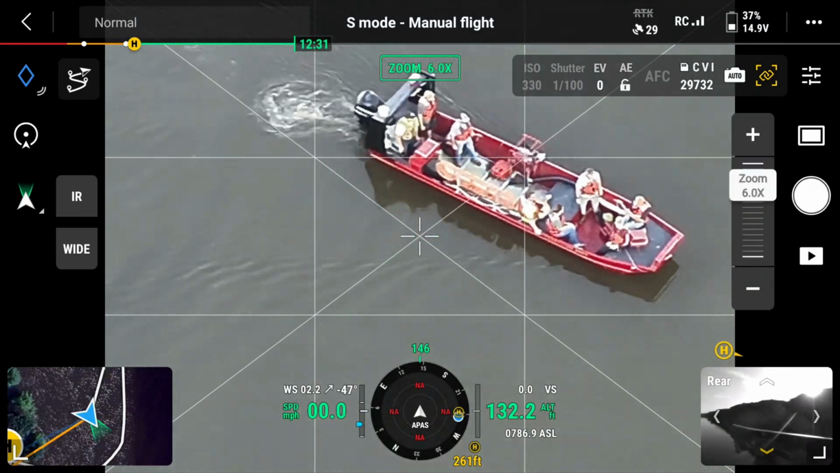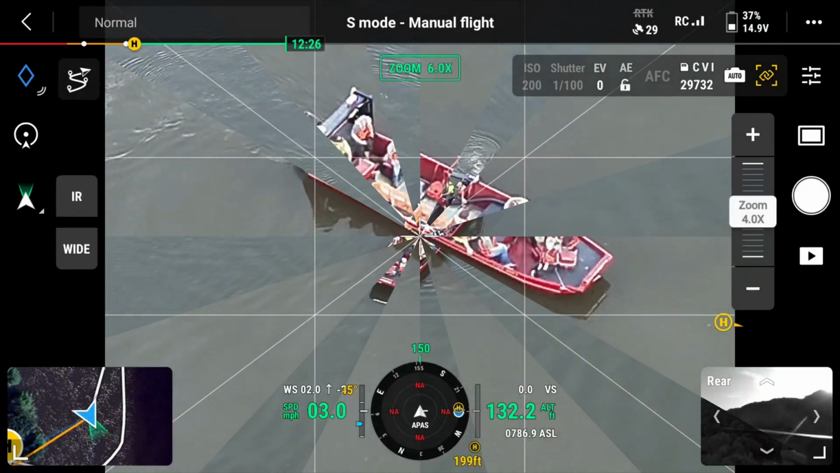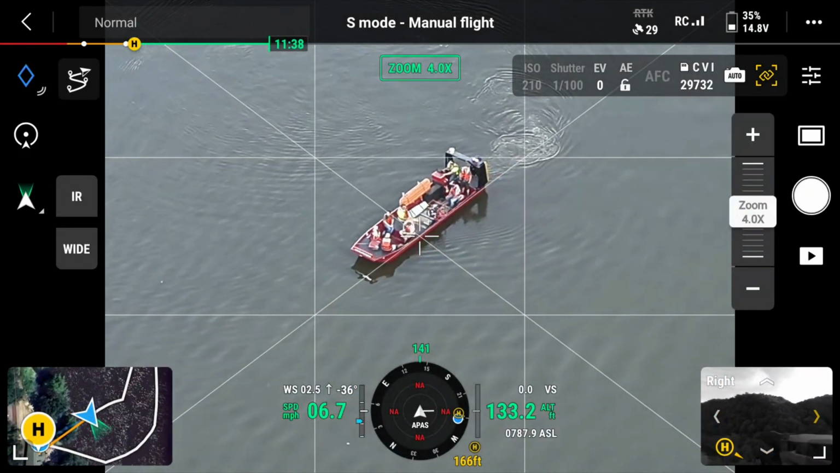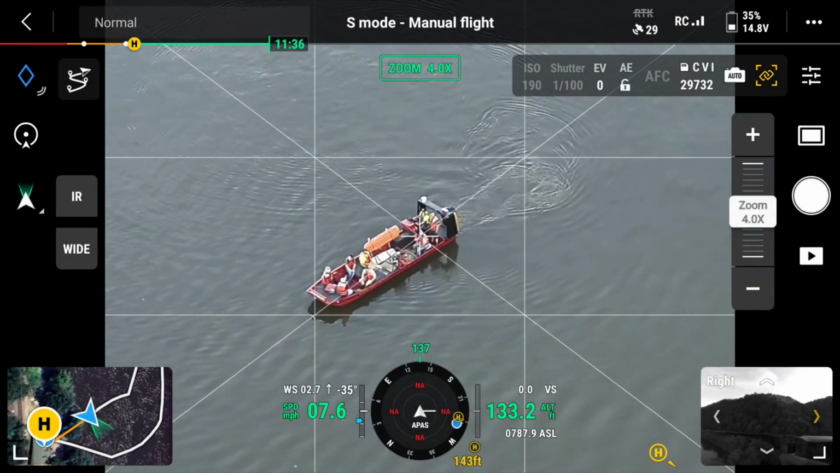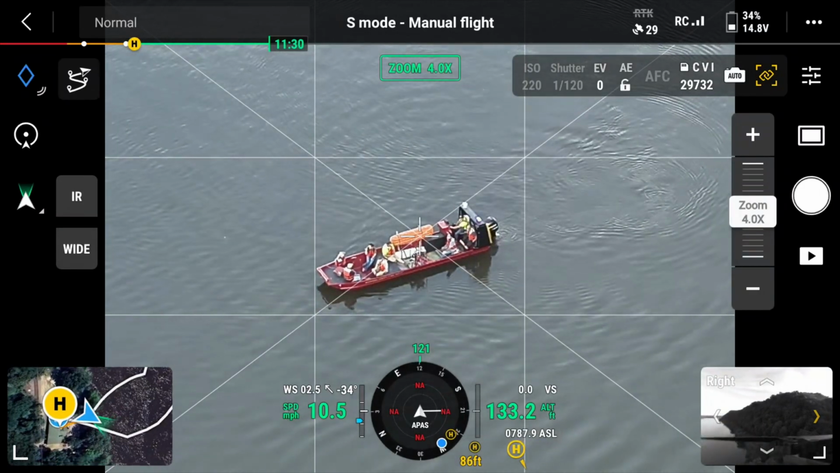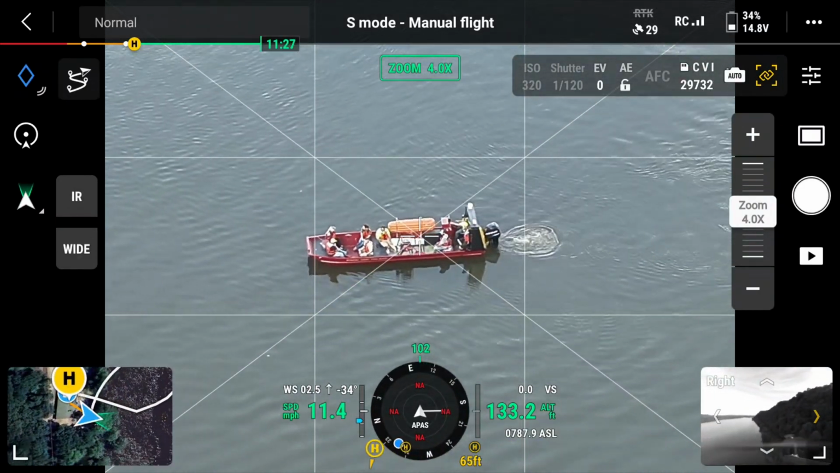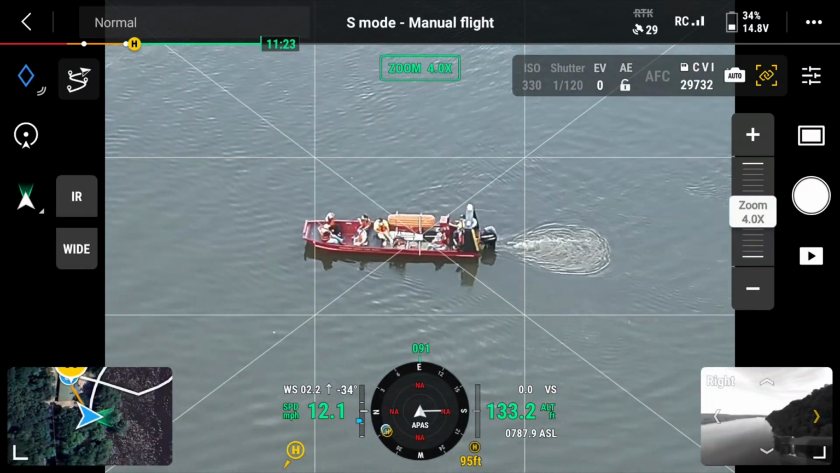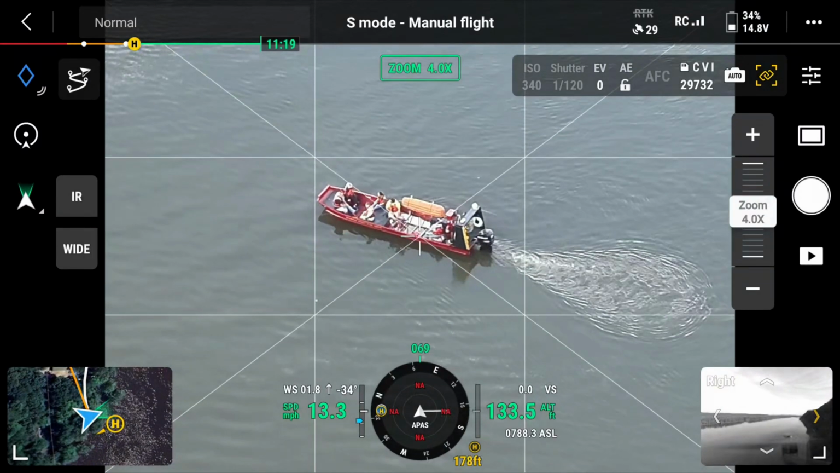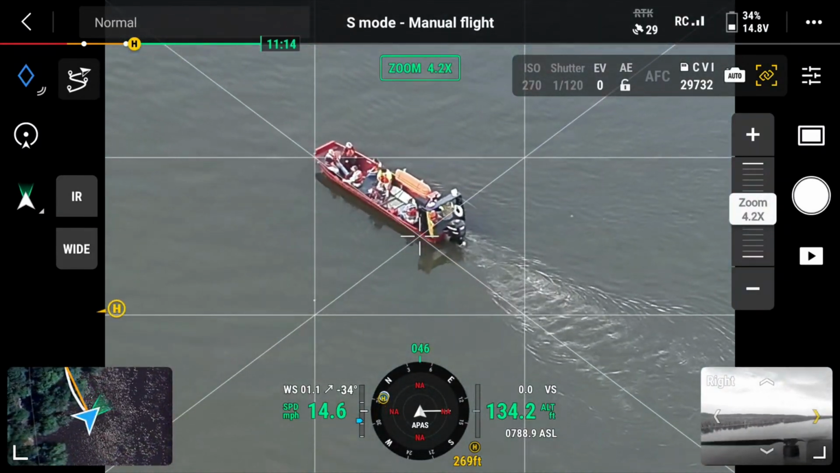Okay, have them stop for a minute. Have them just stay in place. I got my beacons on to avoid getting a bird strike. So I'm just flying it by hand. I'm not using any of the AI stuff. That's probably a pretty good view, isn't it, of them? Or do you want it zoomed in more? Oh, I see the smile on your face.